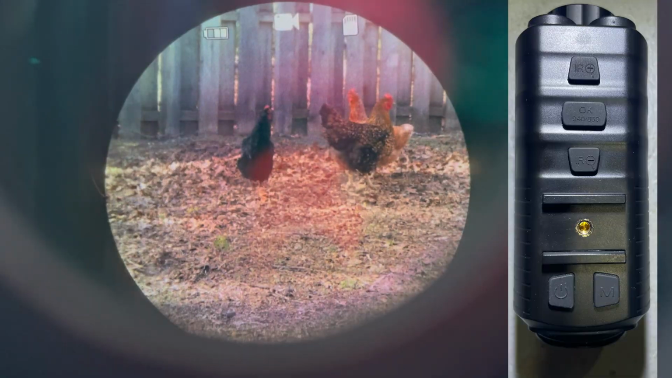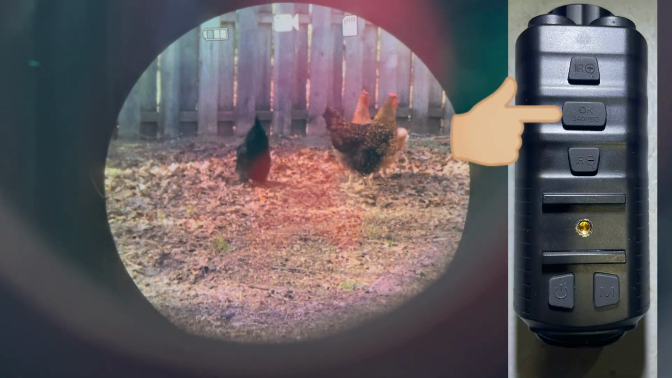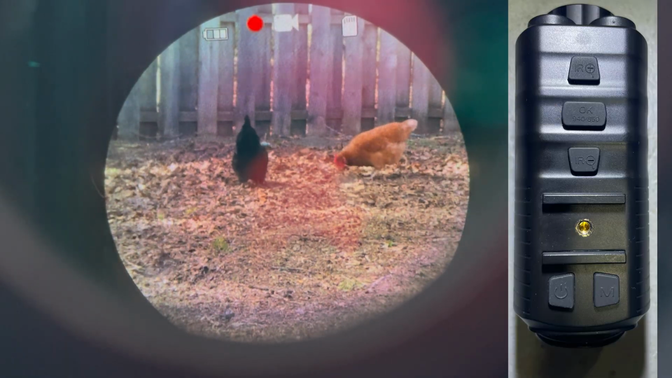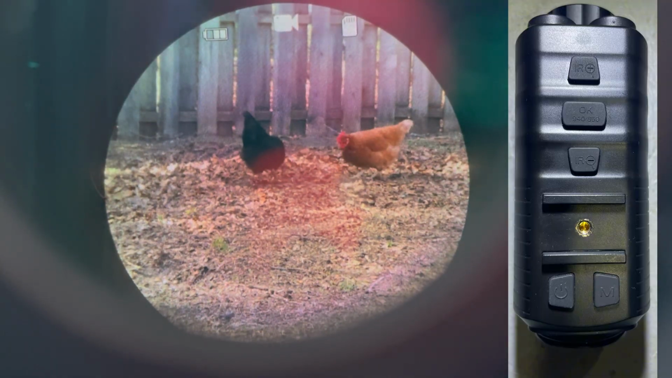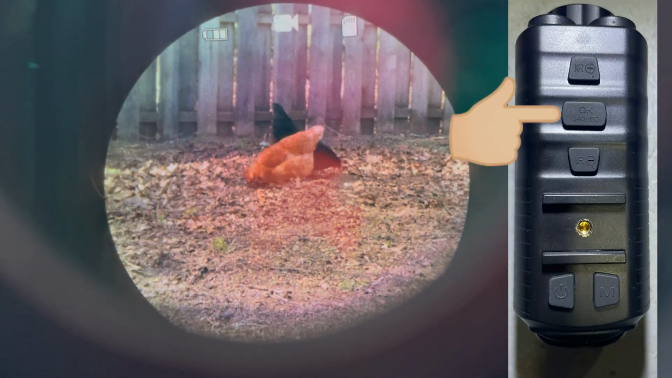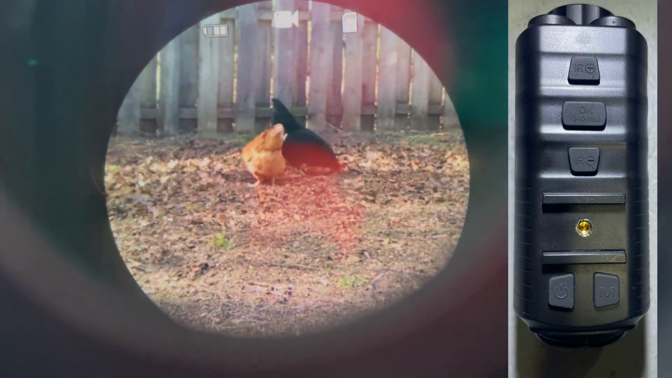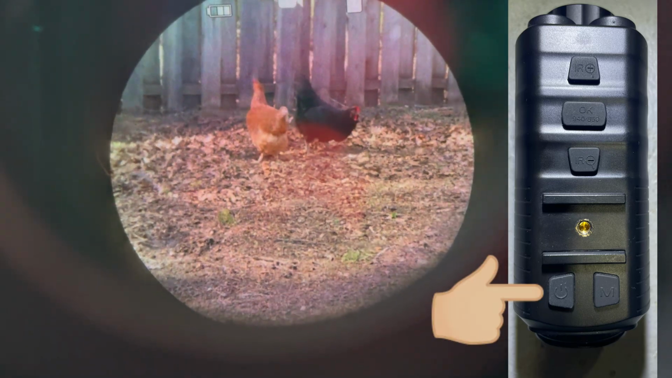If you press the OK button in the middle, it starts recording. Or if you're in picture mode, it'll take a picture. You'll know it's recording because of the little red circle right next to the camera icon at the top center there. So you press it again, stops recording. And then if you hold the OK button, like we said, it'll switch from 850 to 940 or vice versa. Then you have the power button in the bottom left. That turns it on and off, obviously.